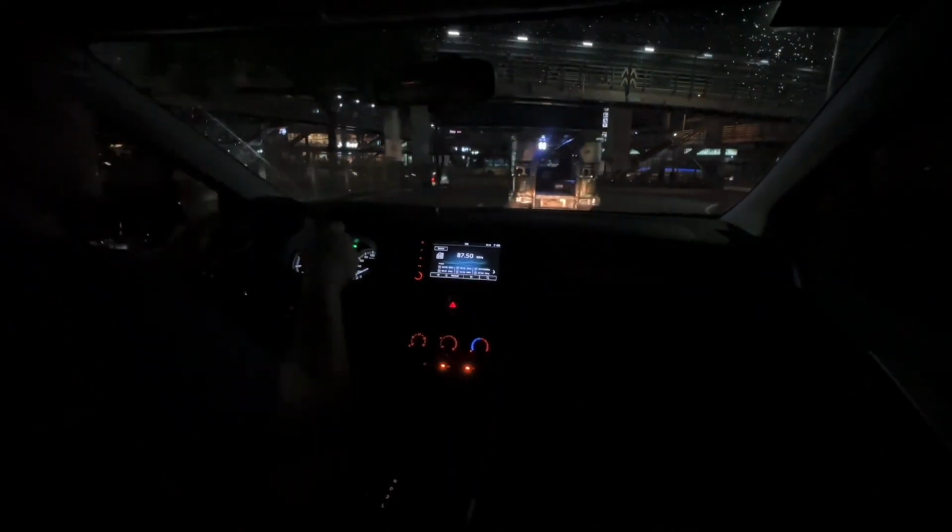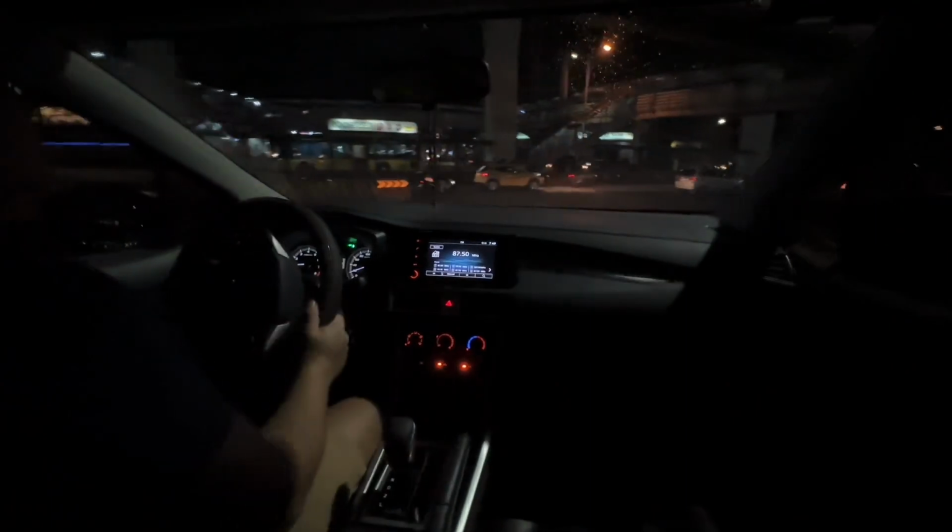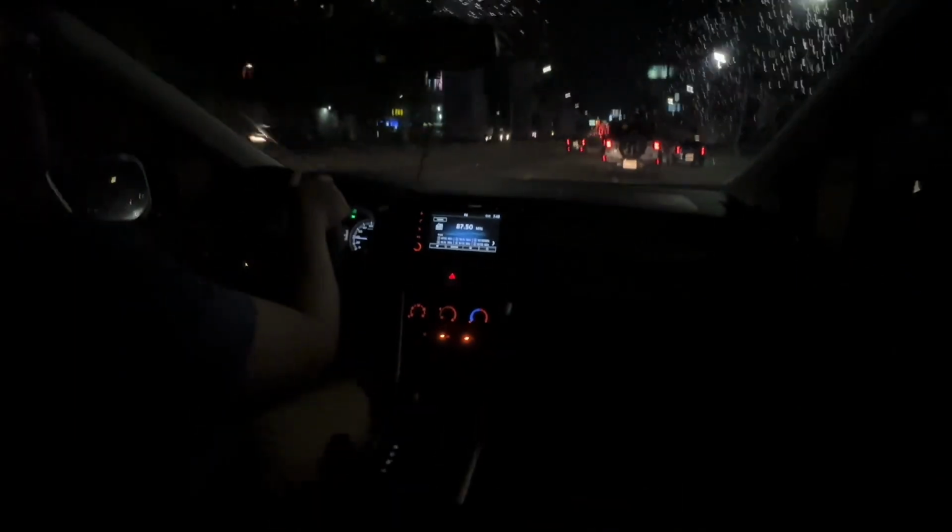Ano siya talaga, it's an MPV, so your goal is to transport your family from point A to point B and back and forth. So yun lang yung expected niya, although it's a 1.5 engine and it's a 4-speed automatic, hindi pa siya CVT. Medyo meron pa siyang, I should say, bagal.